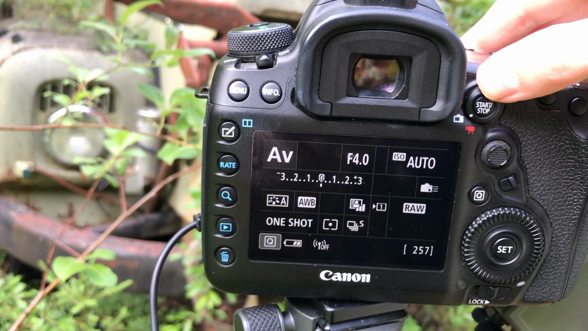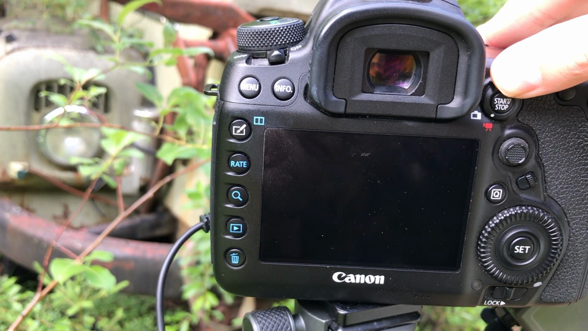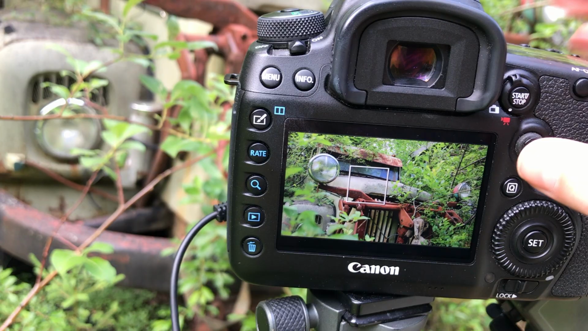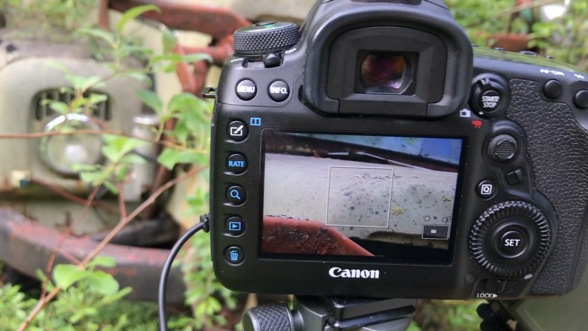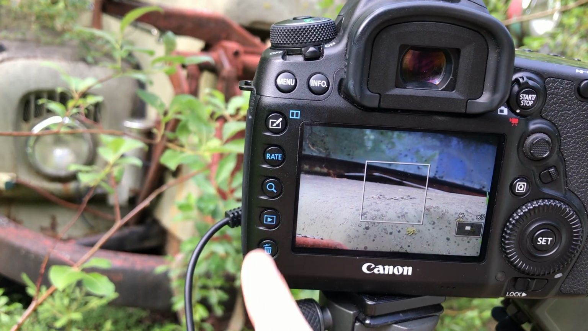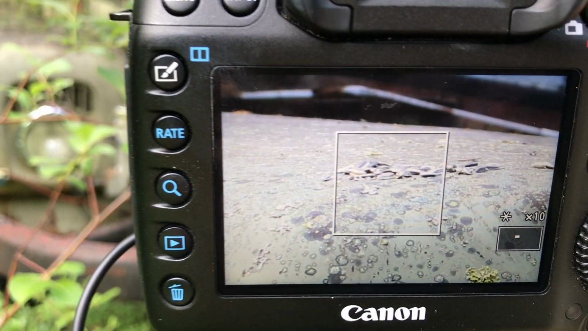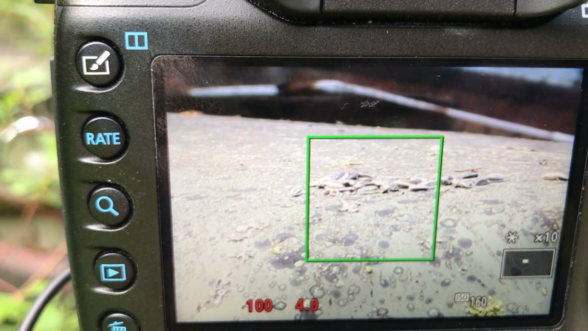Sunflower seeds are there, camera is practically ready. The last thing I need to do is preset the focus. To preset the focus, I go on to video mode and I'm then going to zoom in here and I'm going to focus there.